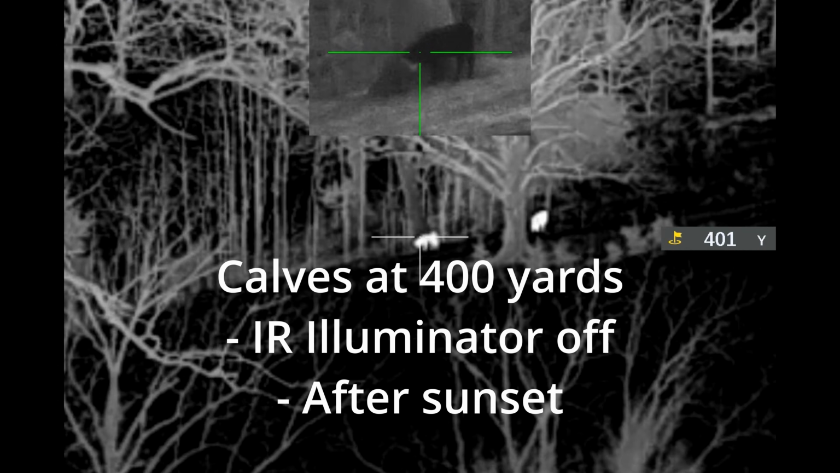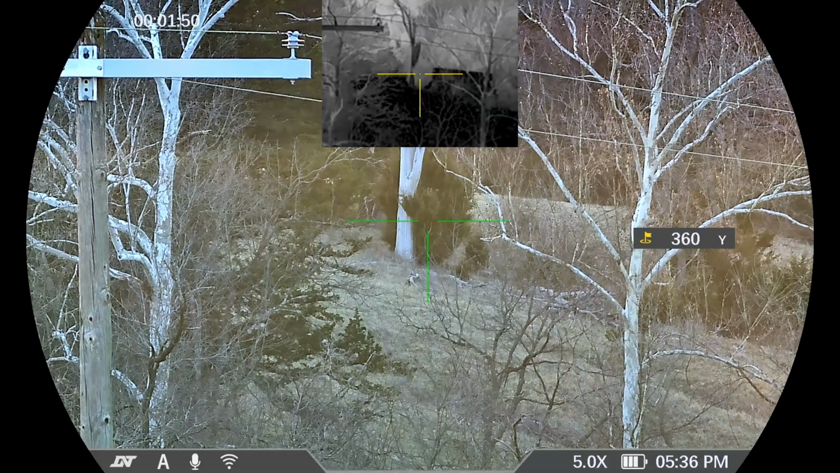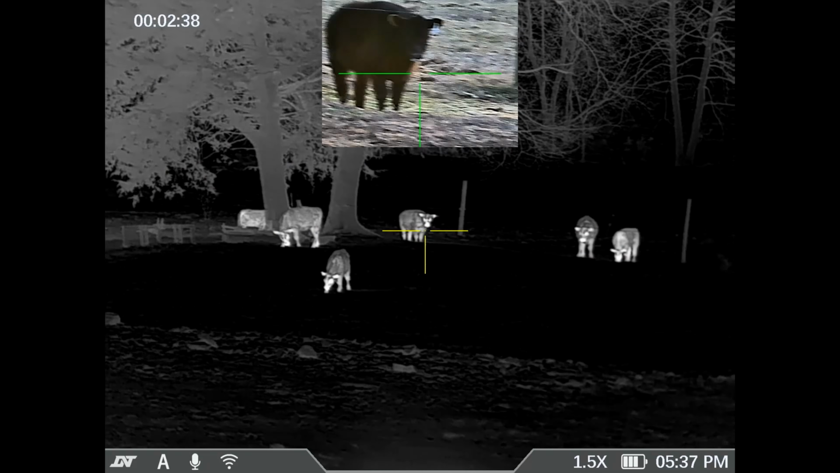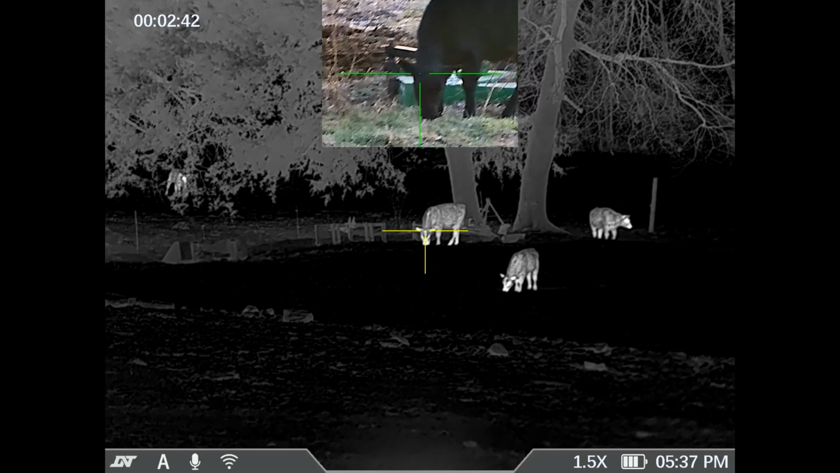I think if you're the type of hunter that frequently shoots out over 200 yards, you might be better off looking at some of DNT's other optics with a higher base mag thermal. This does have a 5 times base mag daytime, nighttime, and that is nice for getting in there zoomed in close. But for us personally, we think it would be better off if it had a little more base magnification on the thermal.